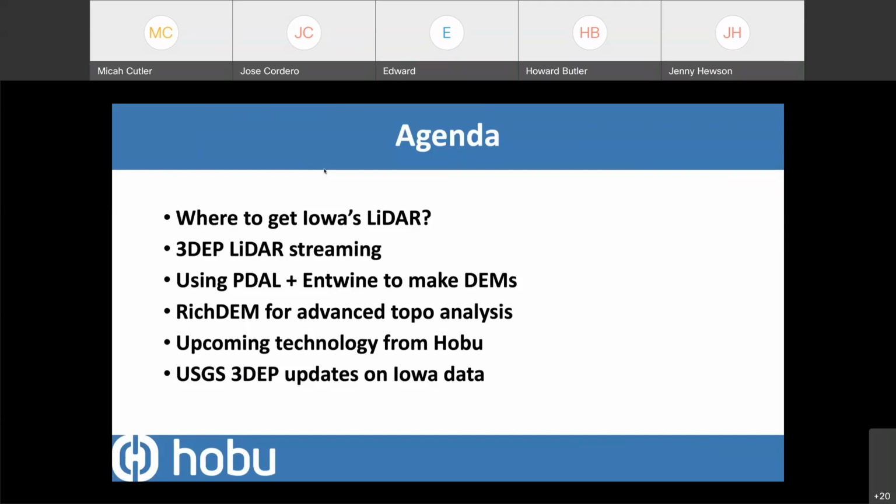I know everybody does Zoom calls all day long, so a voluntary Zoom call, thanks for being here. And so here's kind of our agenda today. I'm not going to go particularly deep on any one of these topics, just kind of give a smattering overview of maybe what's going on with Iowa's LiDAR. Talk a little bit about streaming LiDAR and what that means, again, with the 3DEP data.